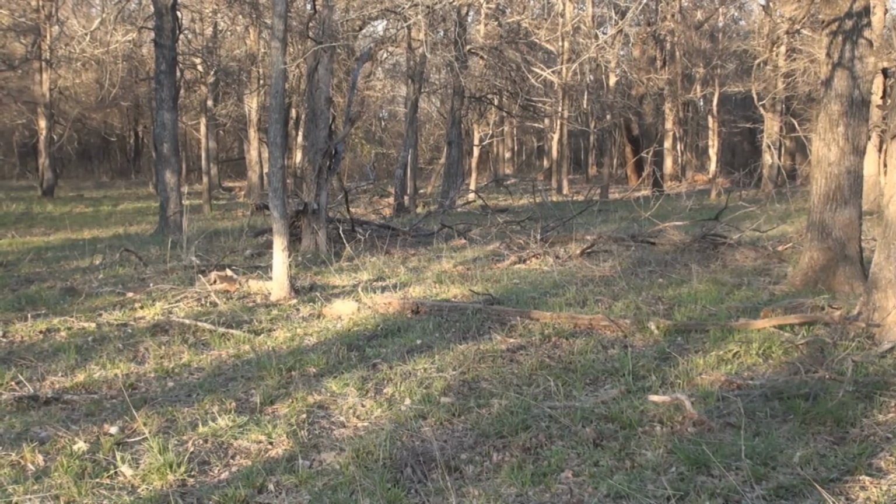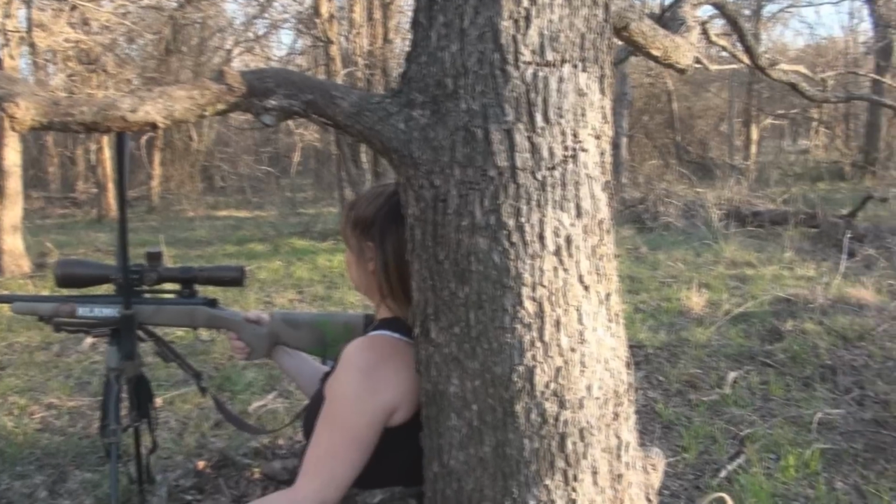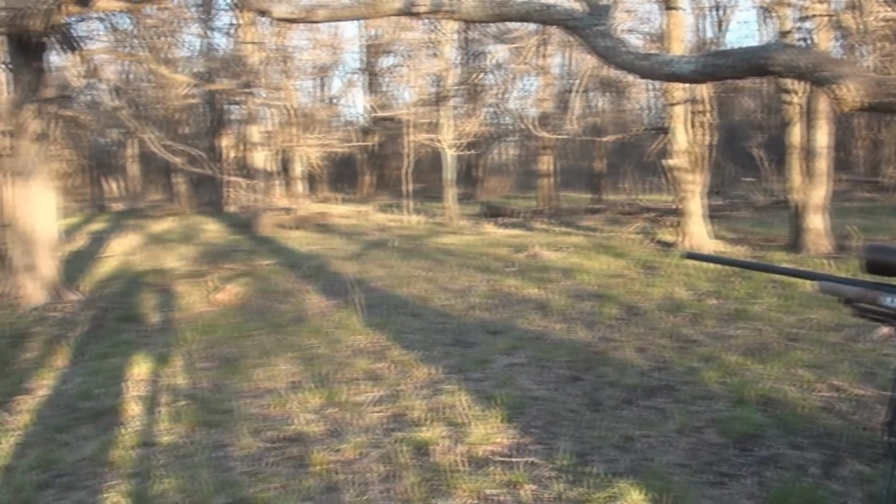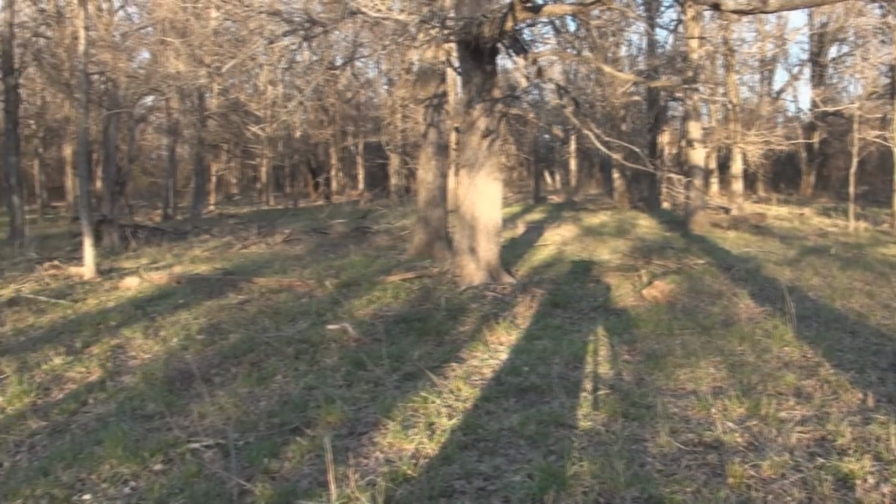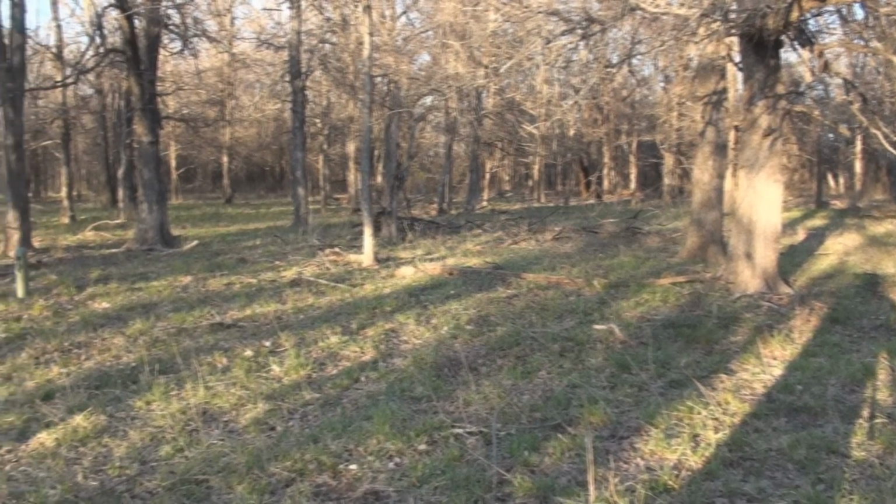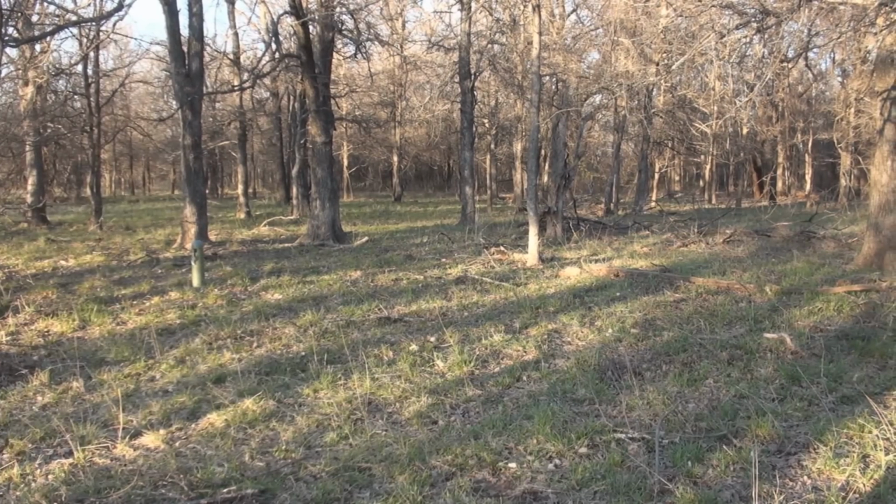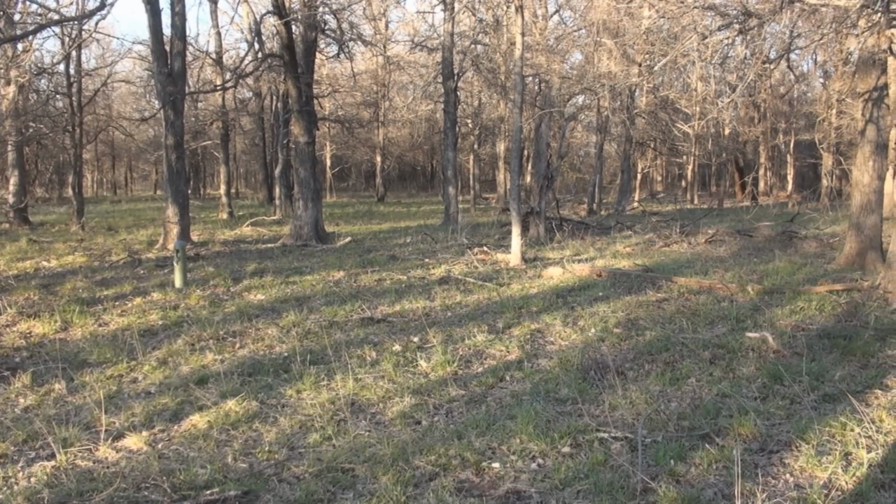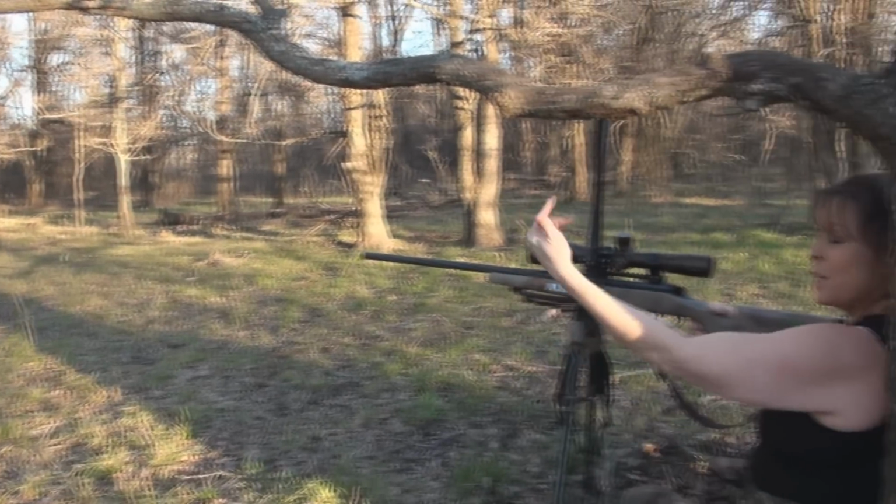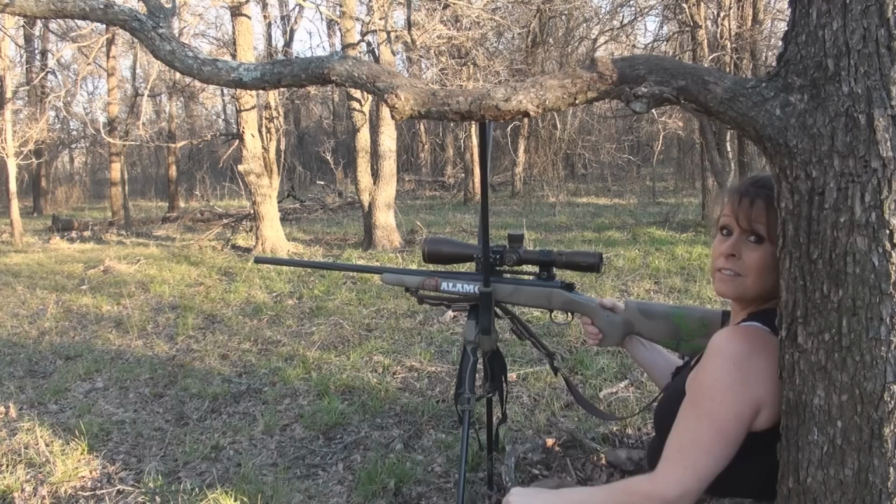But you can see here what we've got, the sun at our back, just an ideal situation. Like I say, wind is quartering towards us from the front, and they came out of that bedding area. He ran right, he wasn't but like 30 feet around from that call, 20 feet around. And when he came out this way, he acted like he never even saw us. He never looked at us or nothing.